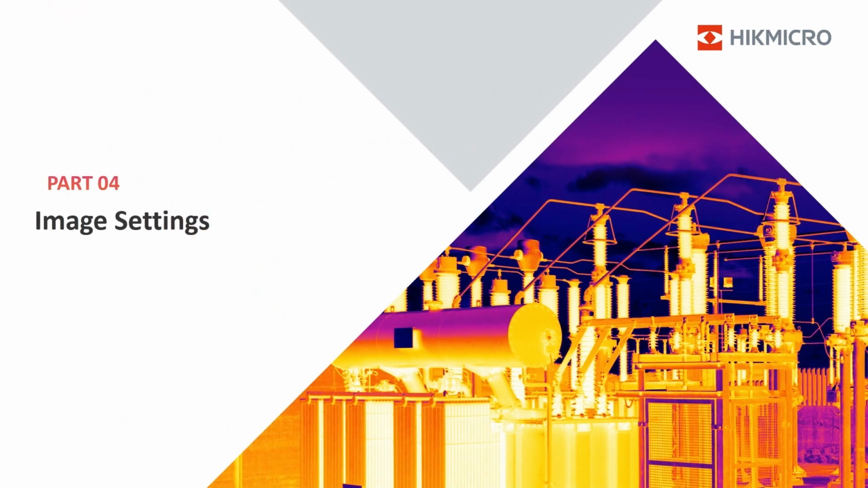A thermography camera has many image settings. We briefly introduce the features and their settings in Part 4. Mostly, they are for bispectrum cameras that have thermal and visual lenses.